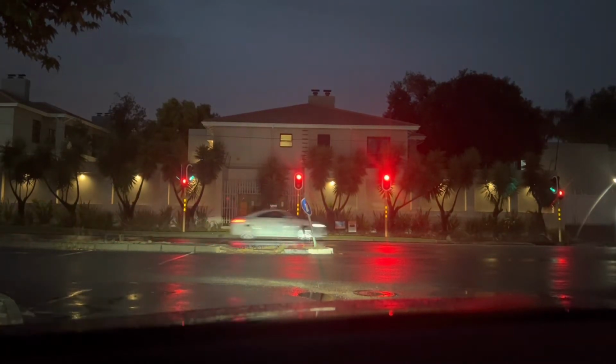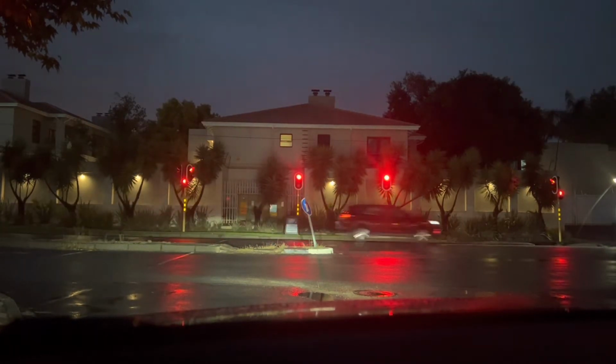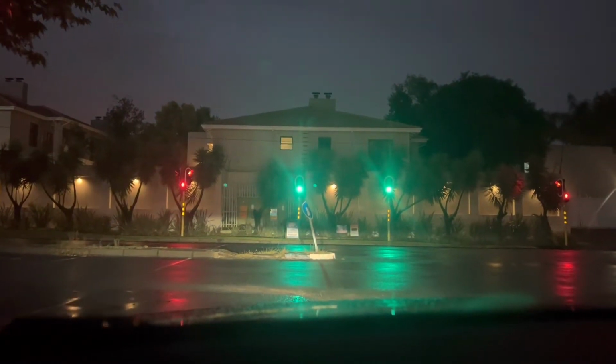But I can't complain about the way the city of Joburg is putting money in infrastructure, making sure that the roads, but especially this side, the roads are good, the robots are always working, or the traffic lights are always working. If I may say, I grew up calling them the robot.